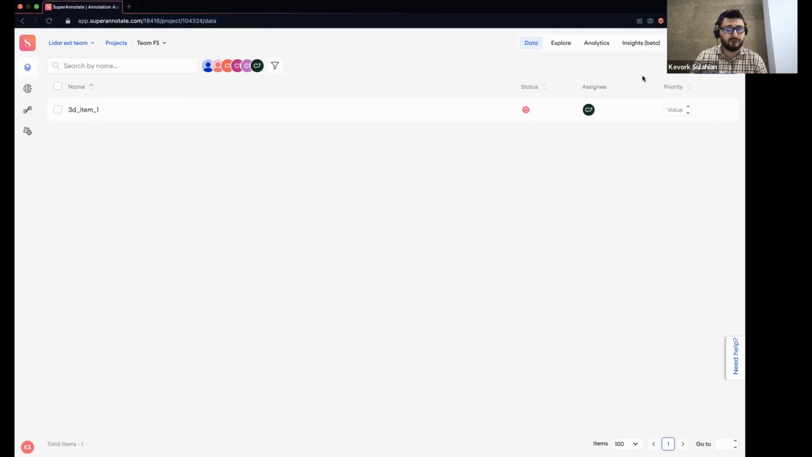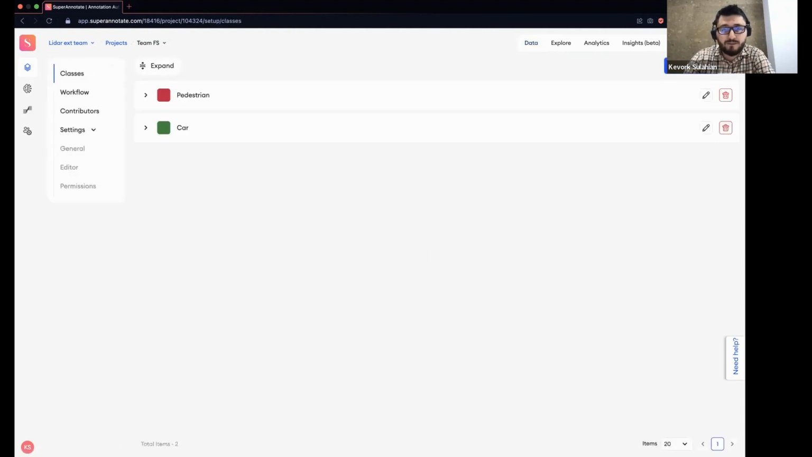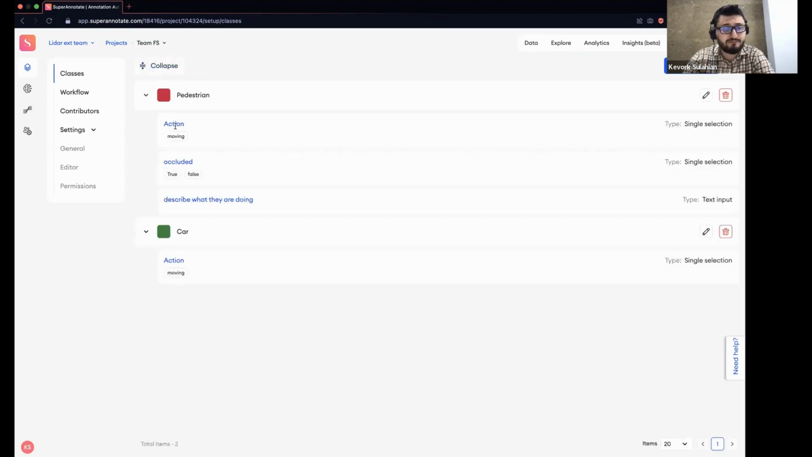Not just can you have the annotations here, but you can also use your model and see how it is performing visually. In our use case, it's an autonomous driving use case where I have only pedestrians and cars, and we also have nested classes. So a car can have the action moving, a human can be occluded, and you can also describe what the human is doing, for example.